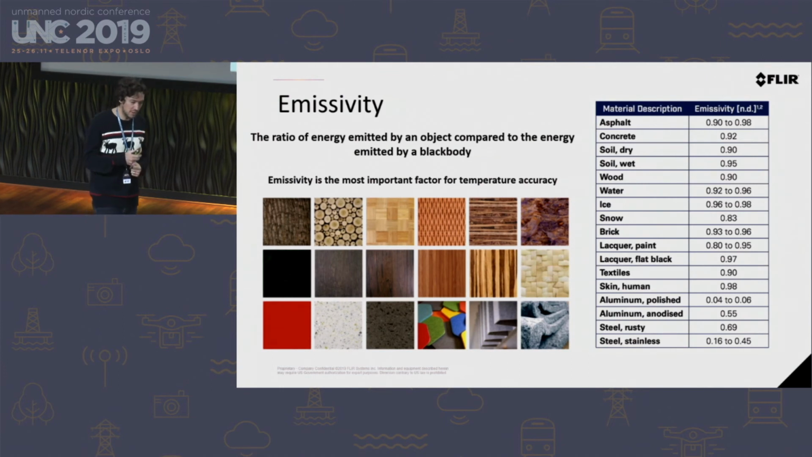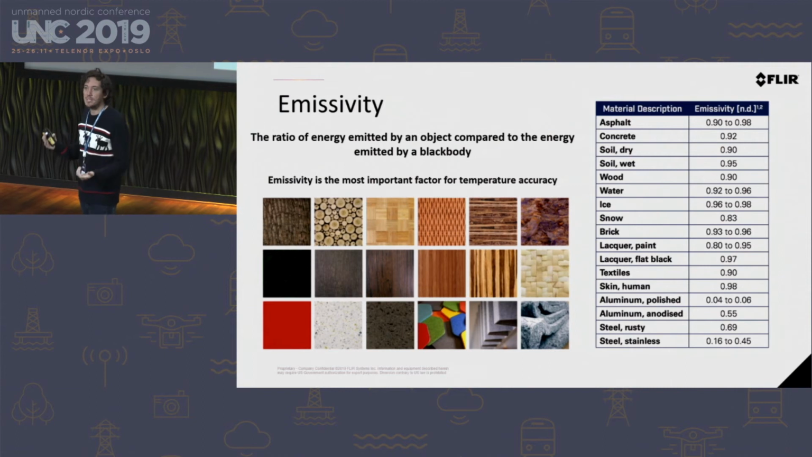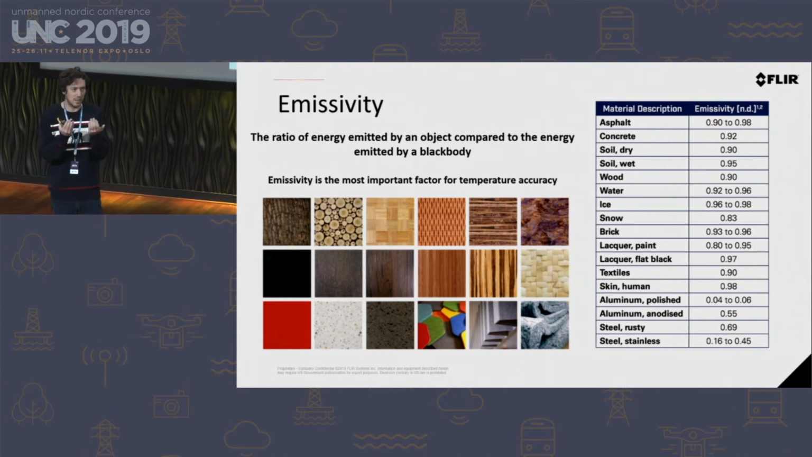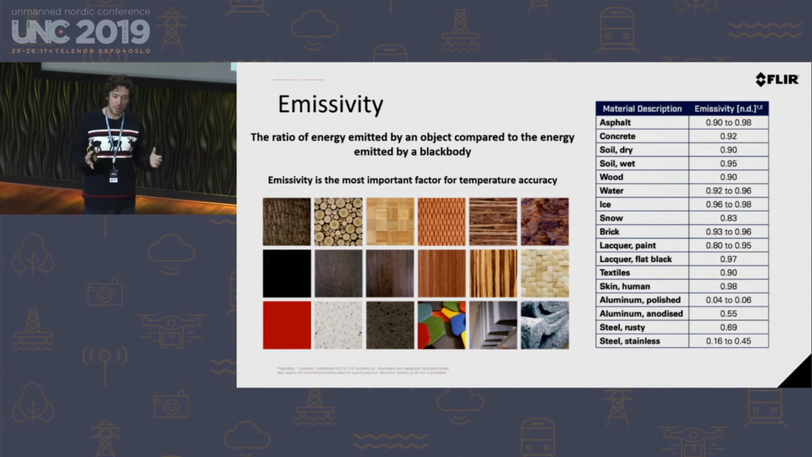One of the most important things to measuring temperature is emissivity. Emissivity is kind of the opposite of reflectivity. When you look at a mirror or, let's say, a shiny car, you can see your reflection. So that material is going to be not very emissive. Emissivity is measured in comparison to a 100% purely emissive black body.